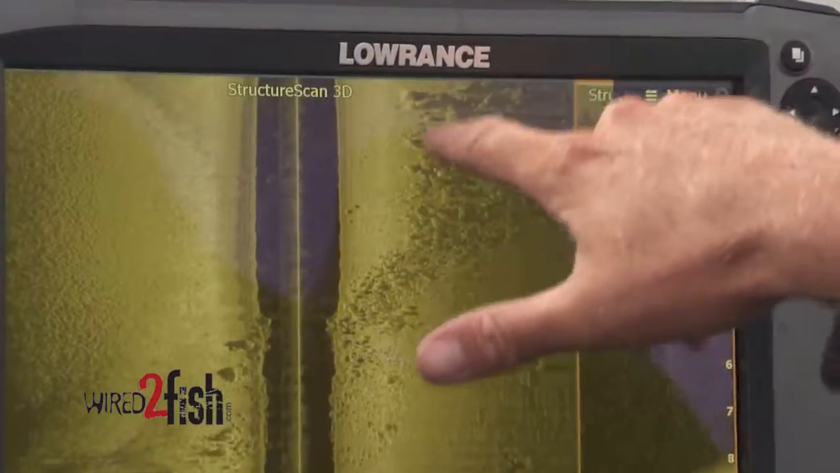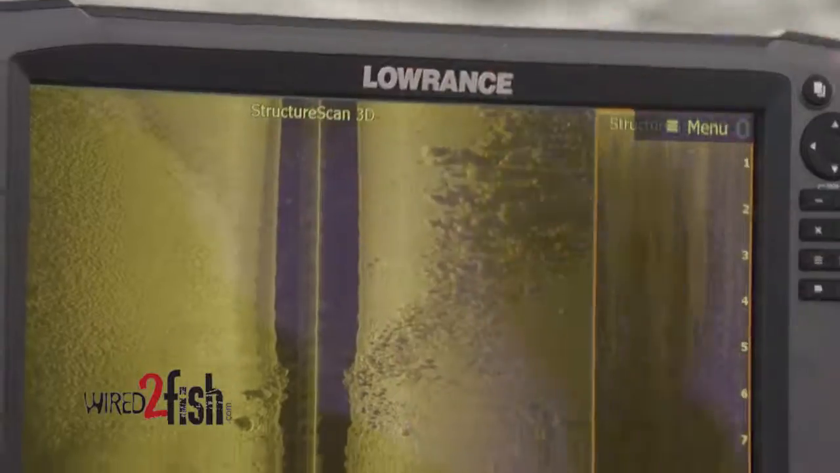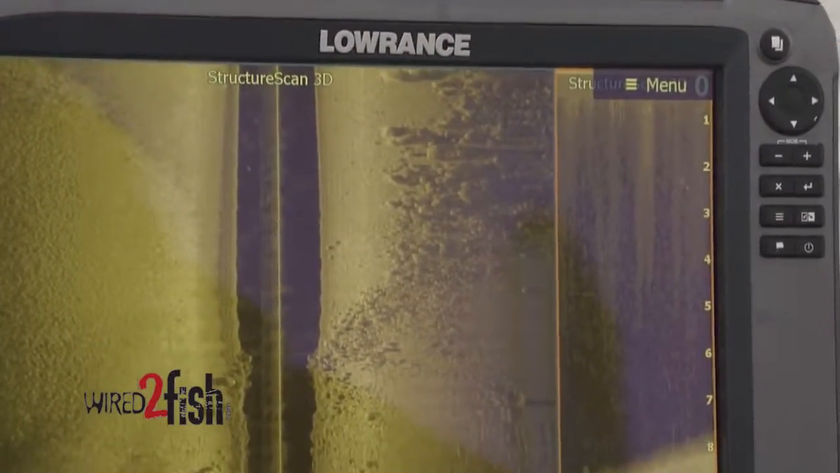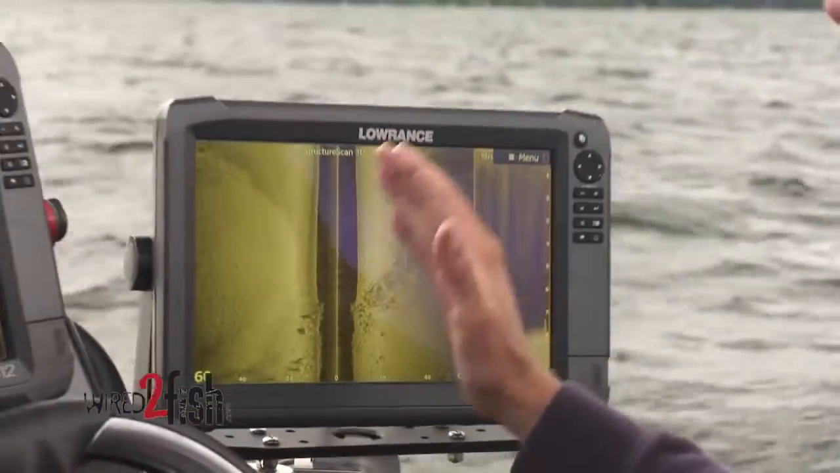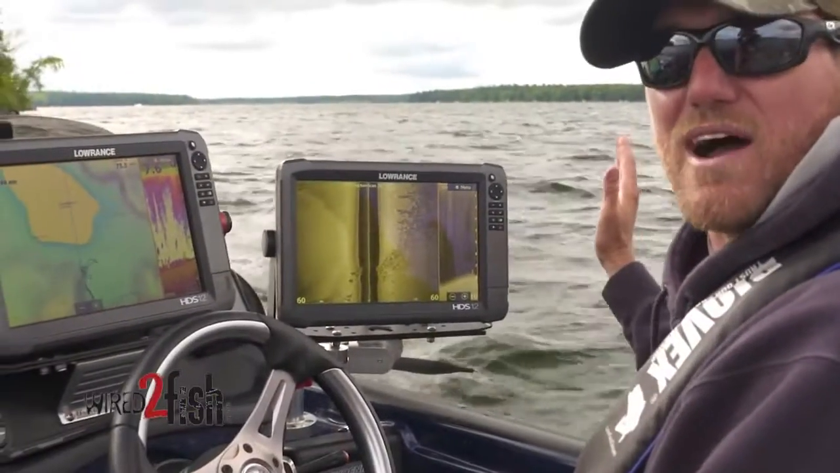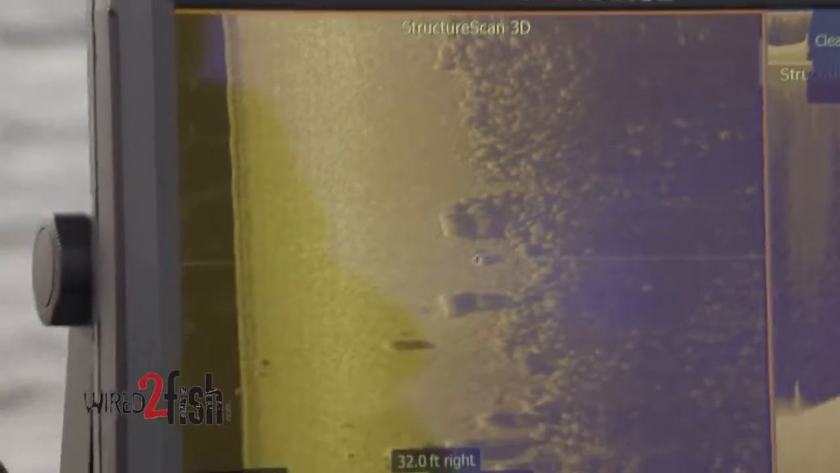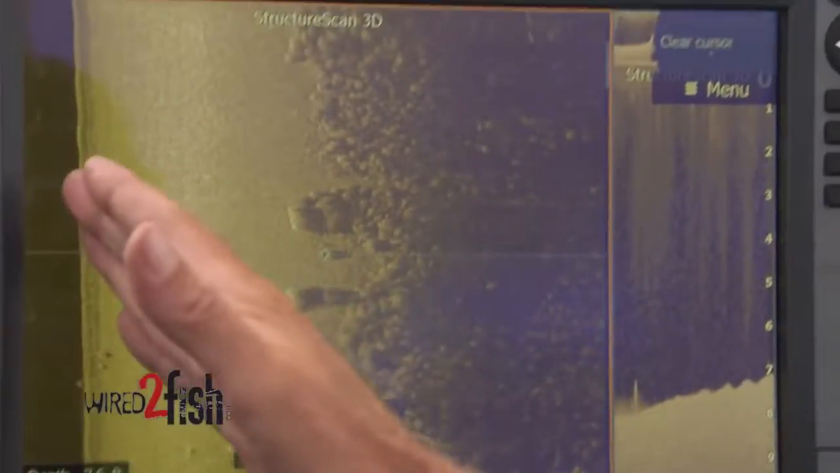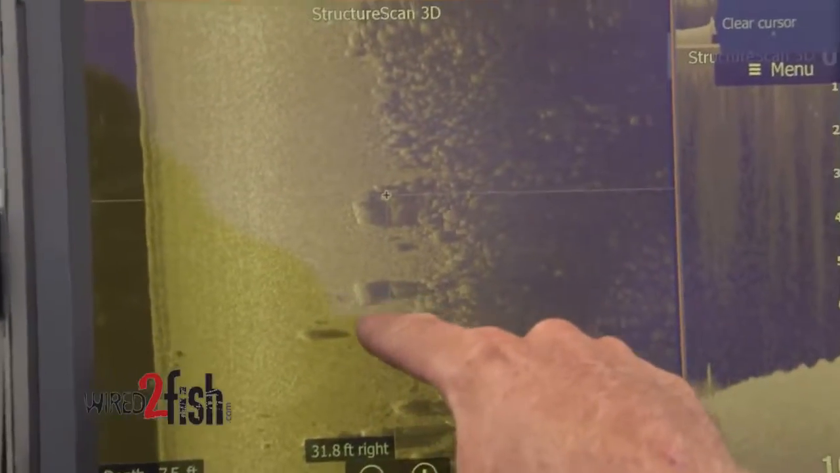As we parallel this and come past it, picture I'm in a dark room with a flashlight, shining it bright on the face of the rock, but I can't see what's behind the rock because of the shadow. That's what you're getting right there, a really clean, nice, tight image. As we zoom in on these different boulders, you can see perfect examples.